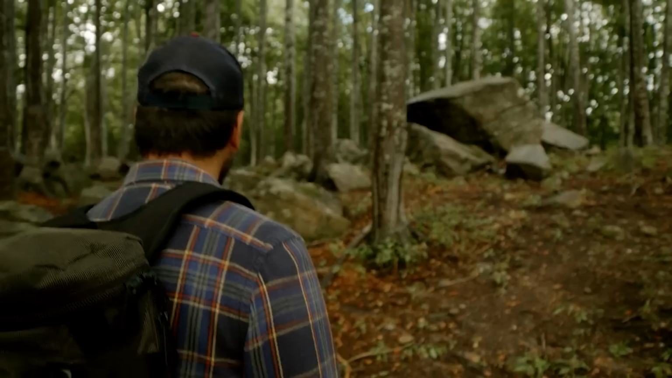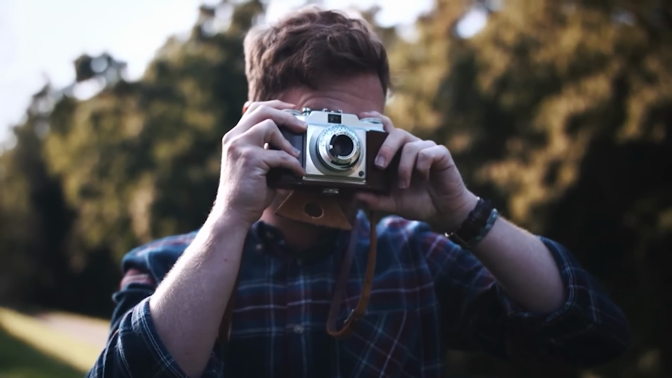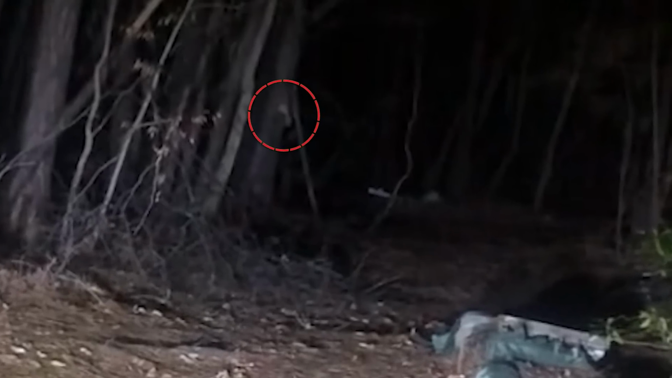A terrifying encounter. Imagine venturing into the woods, camera in hand, seeking adventure and capturing memories. But what if the unknown became all too real? A lone cameraman stumbled upon a chilling sight, a small furry creature with a skeletal face and long beak.